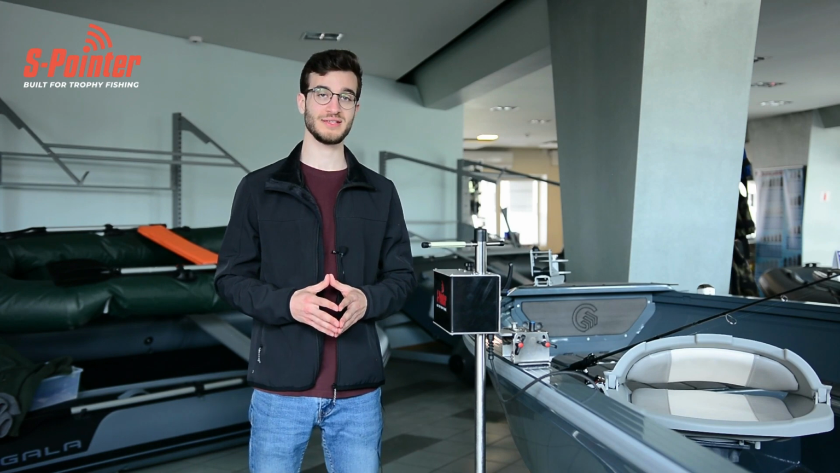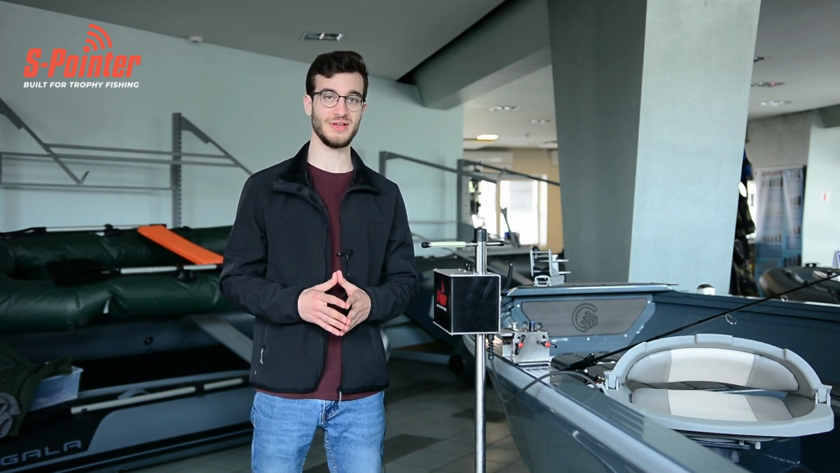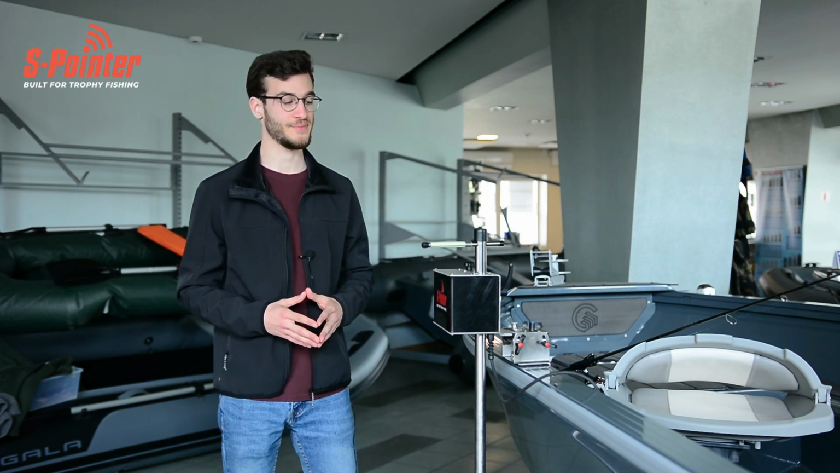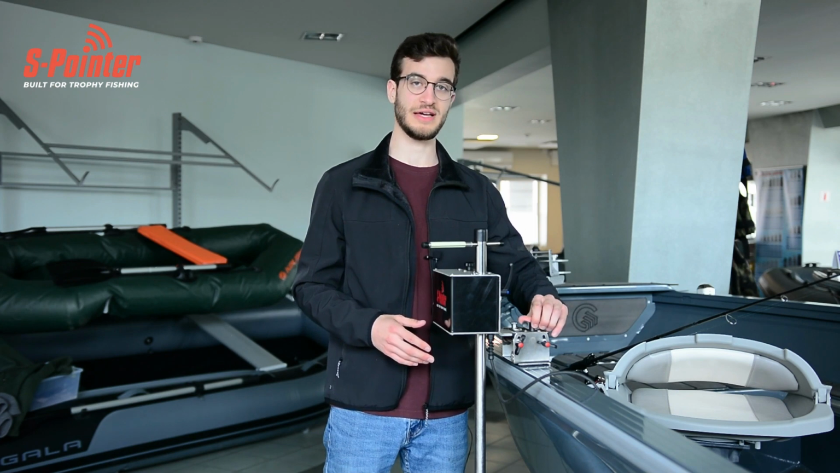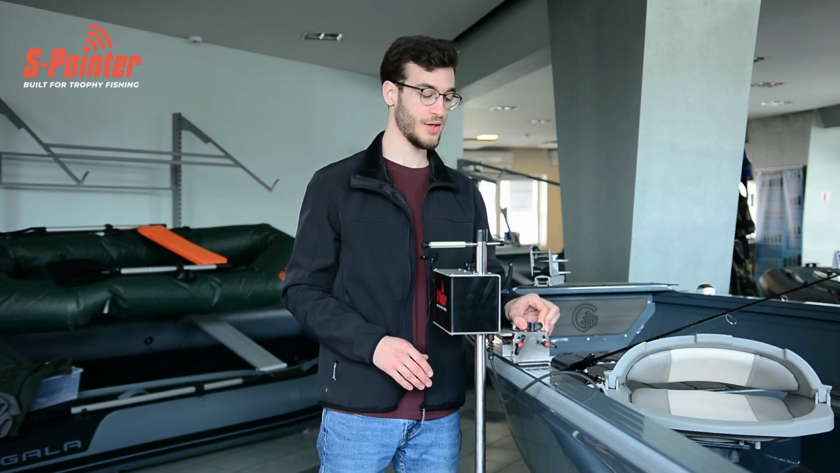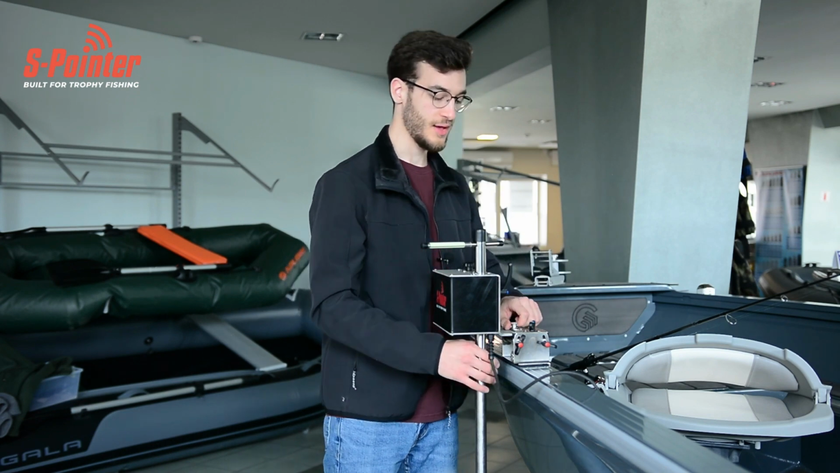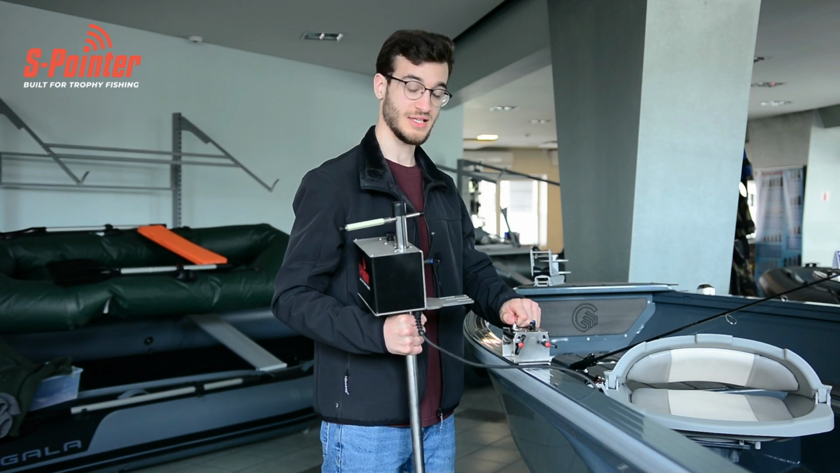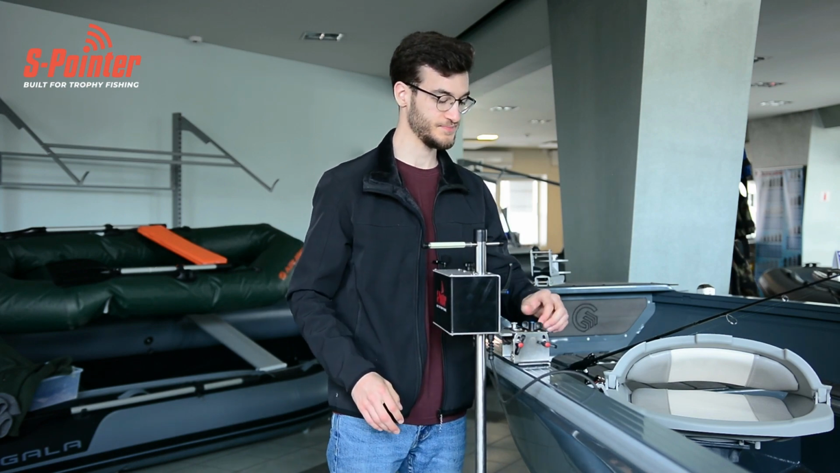Additionally, the pointer is covered in glow-in-the-dark paint, which lets you see the direction of the transducer even in low-light conditions such as at night. When you've mounted the SPointer, even if you've forgotten to tighten the main bolt, we've included an accidental dismount protection system which will prevent your sonar from falling into the water. And mounting or dismounting is very easy. Just pull it up and push it back in.